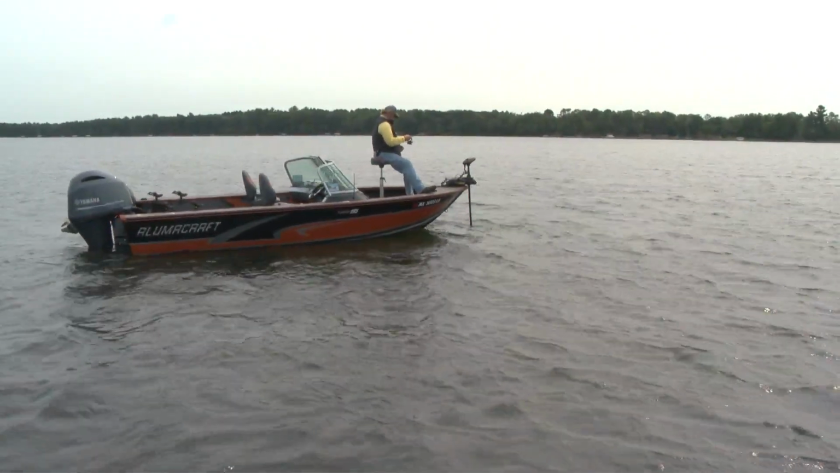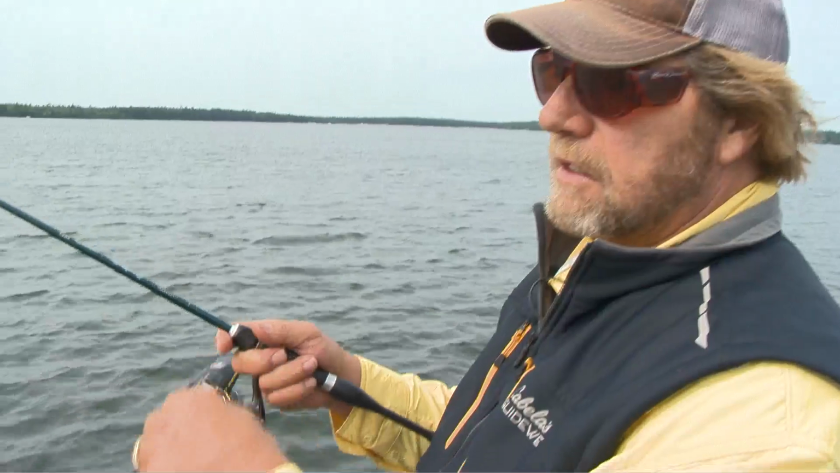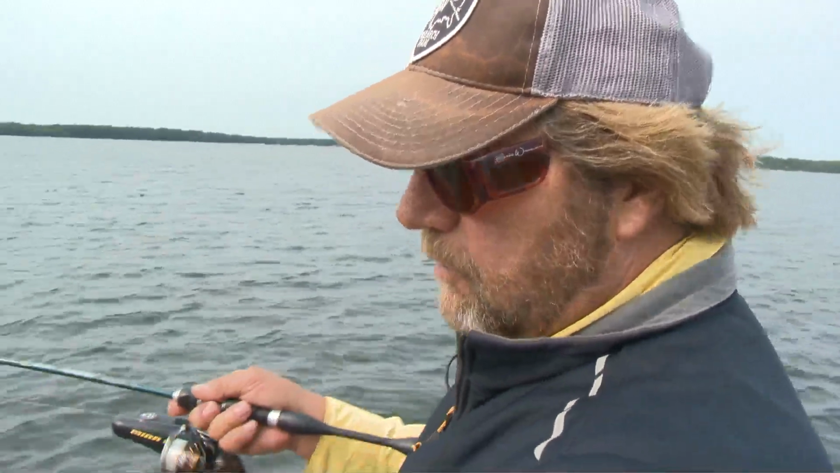Everybody asks, how long do you fish a spot? Well, you try and cover it fast, looking for a reaction from the fish. If you get the reaction, then you slow down and you narrow it in. If you don't get a reaction, you just keep on moving. Now, when I say fish it fast, you don't fish the bait fast. You just cover the water fast. But in this particular case, oh, there we are.